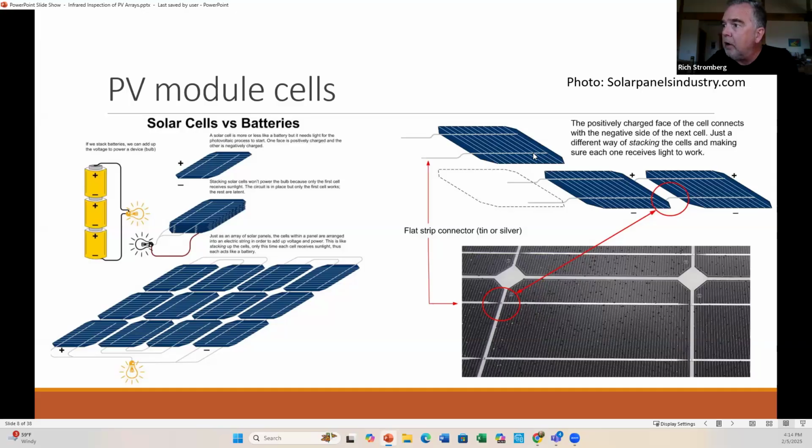And we'll have a strip of silver tabbing material that will lay on top and get soldered onto this front bus bar, and then it will extend underneath the cell next to it, and that gets soldered in place as well. So that's how you make the connection of one cell to another, kind of a daisy chain.